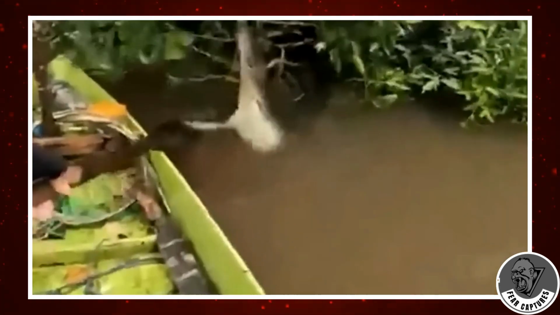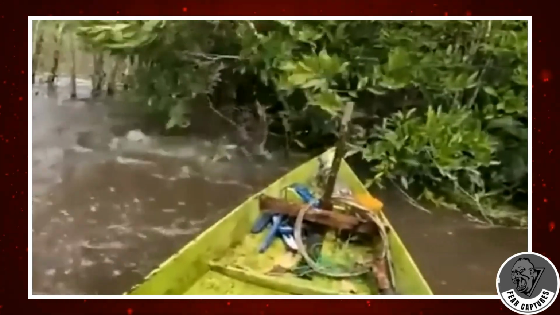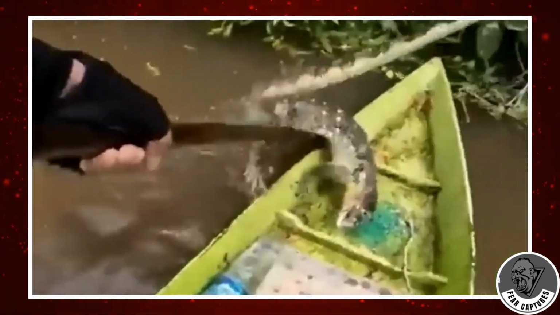While the fisherman may have been angling for larger prey such as a gator or crocodile, fate intervened as they intervened to free the reptile from its predicament. The lizard's unexpected leap back into the water serves as a poignant reminder of the delicate balance between human activity and the natural world.